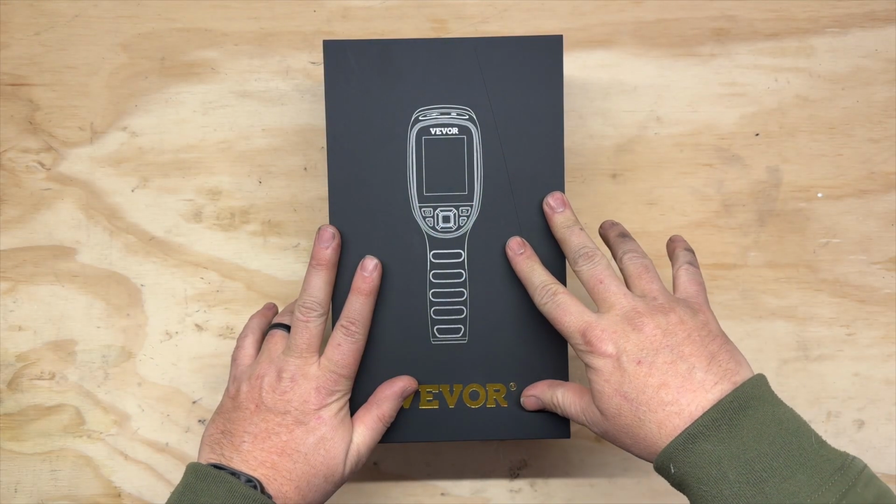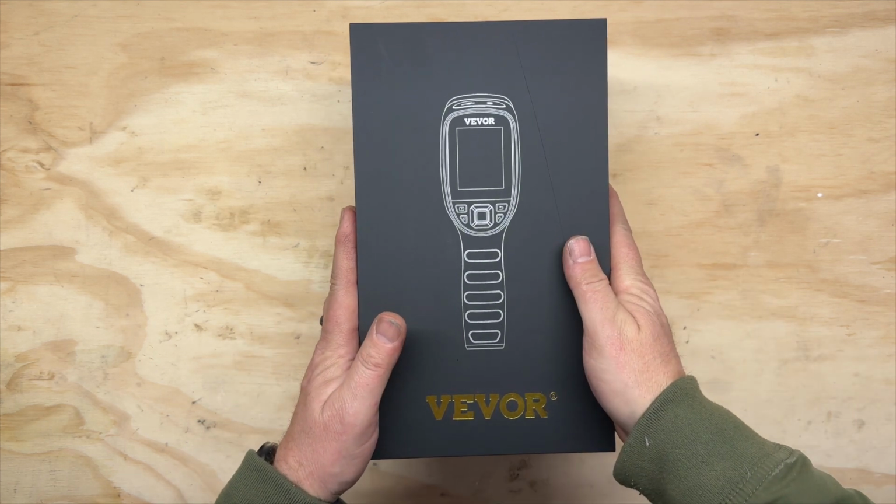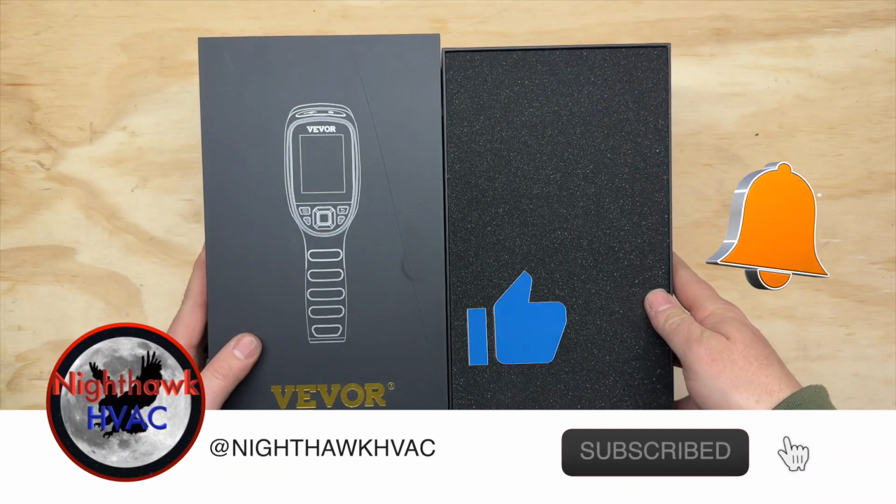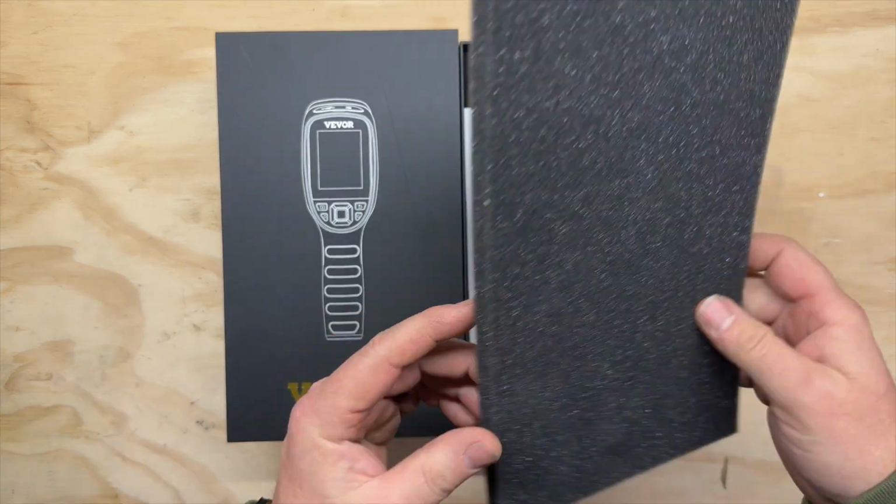Okay, so I got the plastic covering taken off, so we're going to go ahead and open this. So we just pull this top off, and I got to say, I'm pretty impressed with this packaging. I mean, this is pretty awesome. All right, so there she is. So we're going to go ahead and remove this.